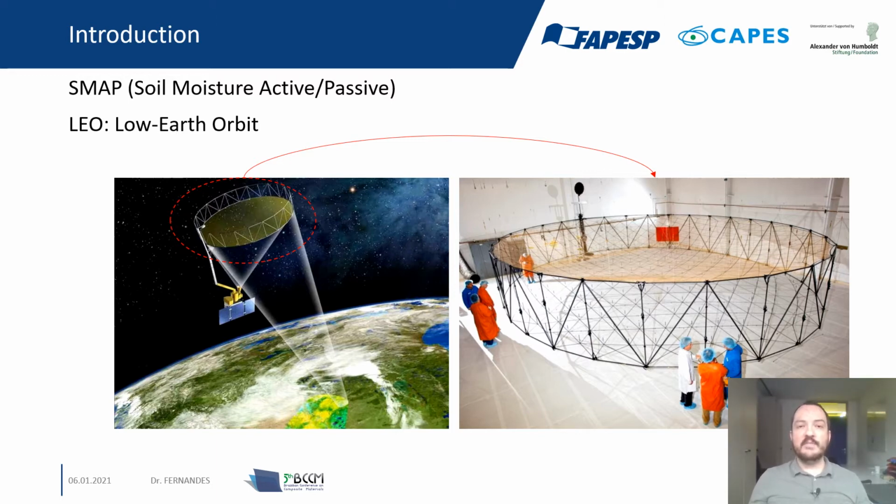So if a micrometeoroid hits the component structure, it would cause some damage, especially traveling at such high velocities. So here again we have a complex shaped composite that is subject to barely visible impact damages. So that is another thing that should be considered.